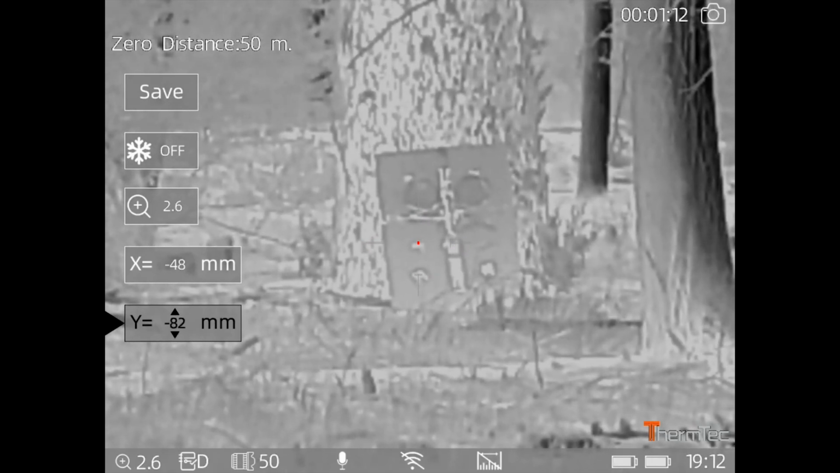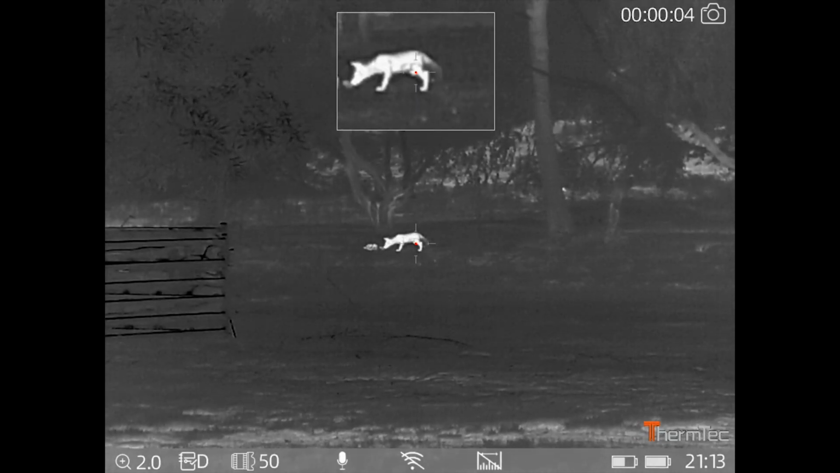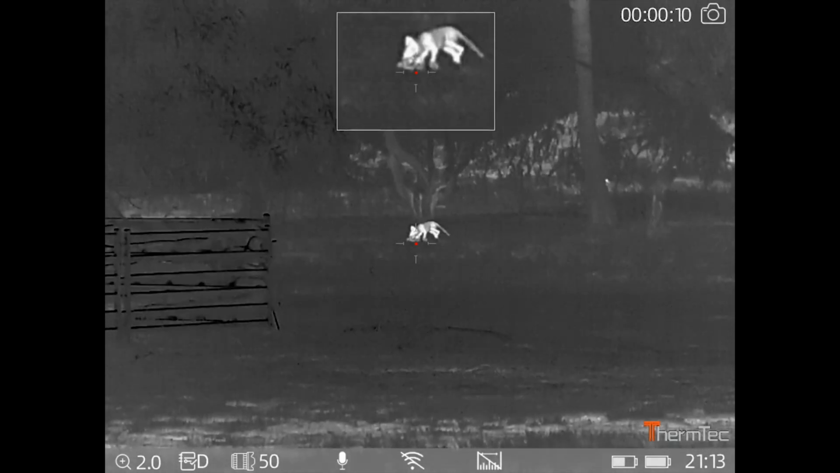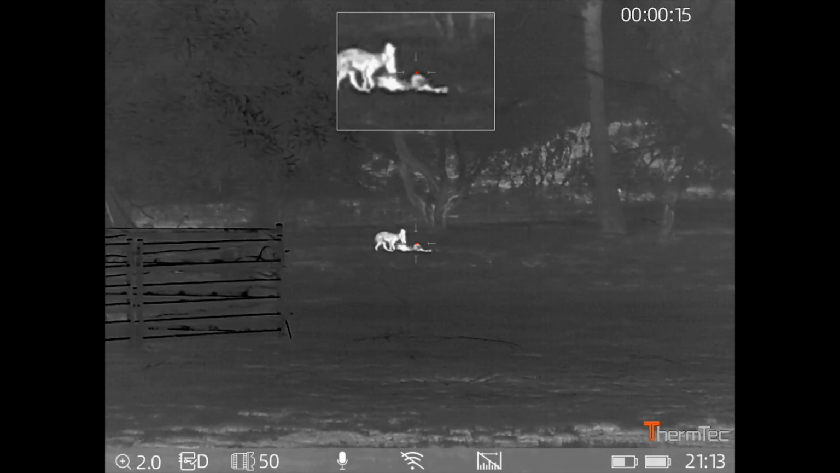That's a big pro for it because I've never had this do anything weird or unexpected. I've never turned up and the reticle's not on anymore and I have to try and find where the reticle is. This one just doesn't seem to have those problems. If that's important to you, then this one is definitely something to look at.